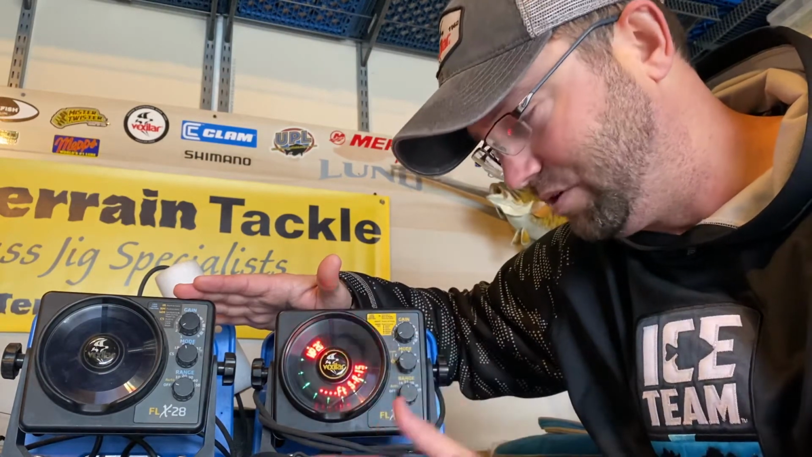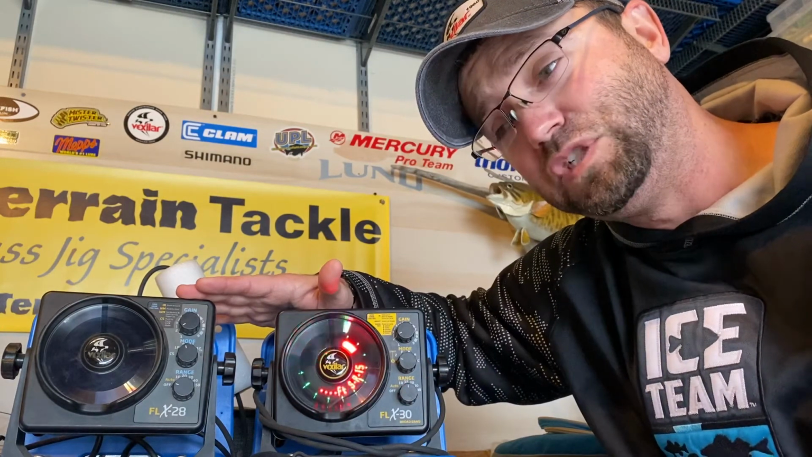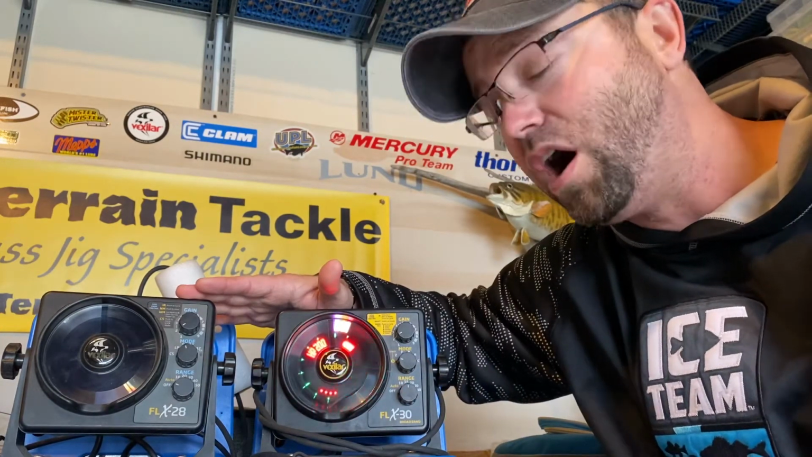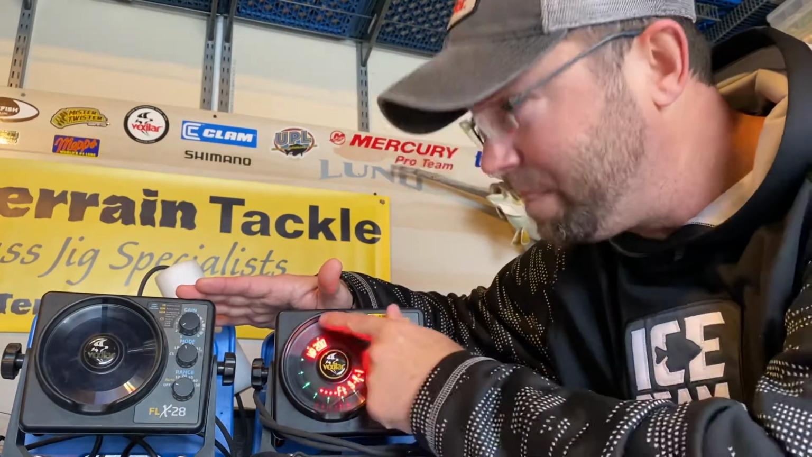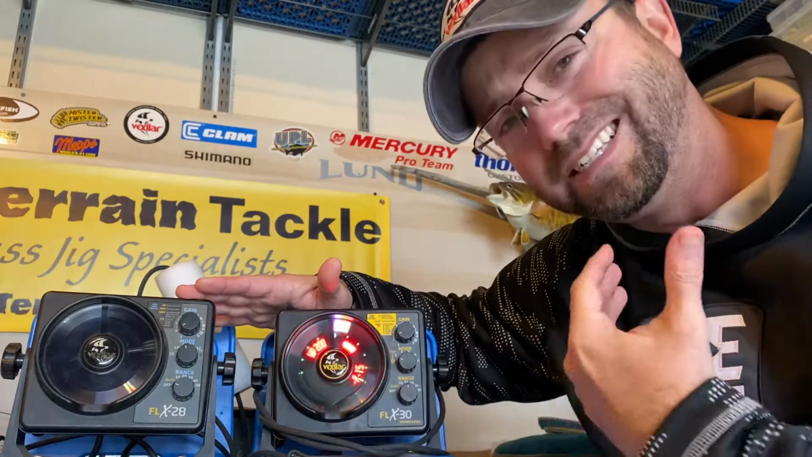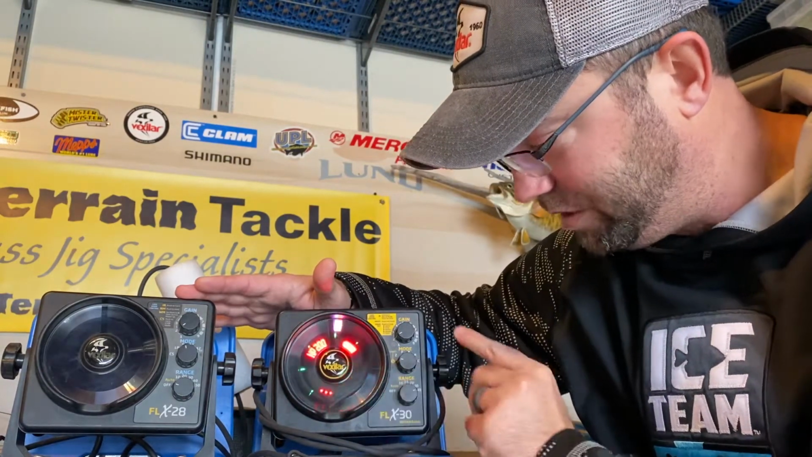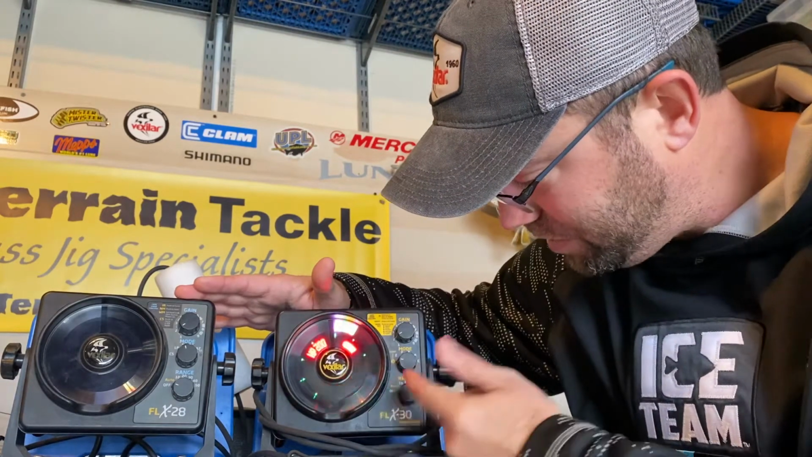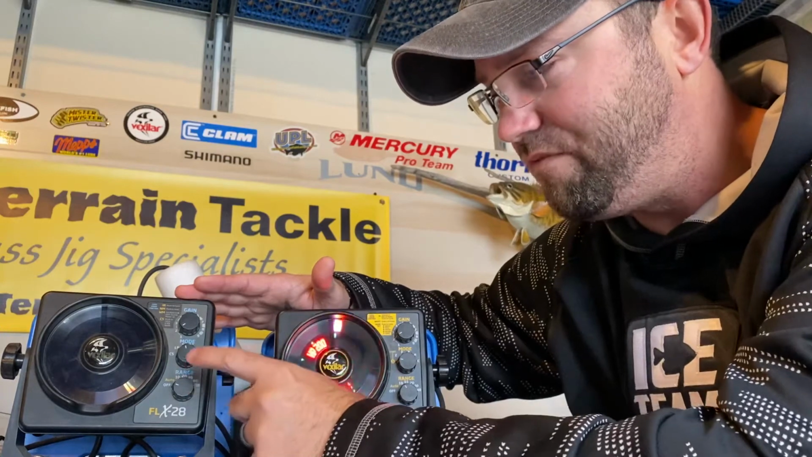The cool thing about 15 is I'm oftentimes fishing in 10, 11, 12, 13 feet of water. At least I can relate to that. Now I can go into the 15-foot range, maximize my viewing window, and see the most out of my Vexilar flasher. But then you also got 20, 30, 40. So that's standard, 10, 15, 20, 30, 40. Again, on the 28, 10, 20, 30, 50.